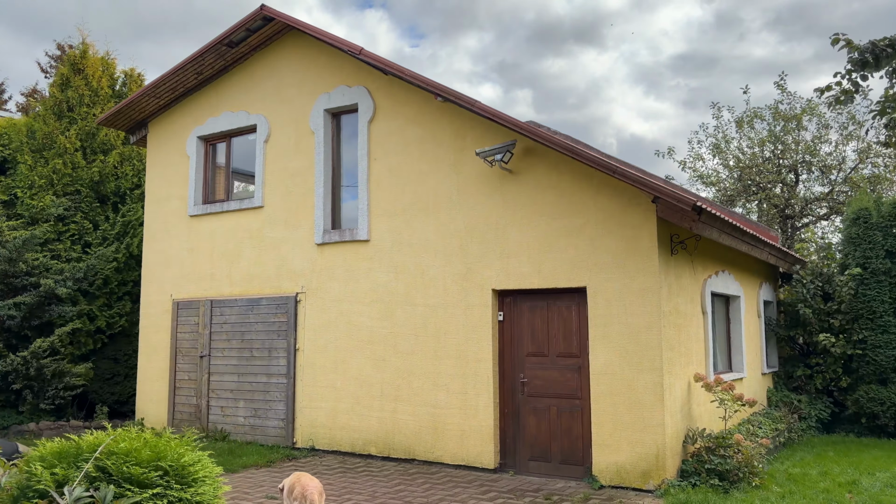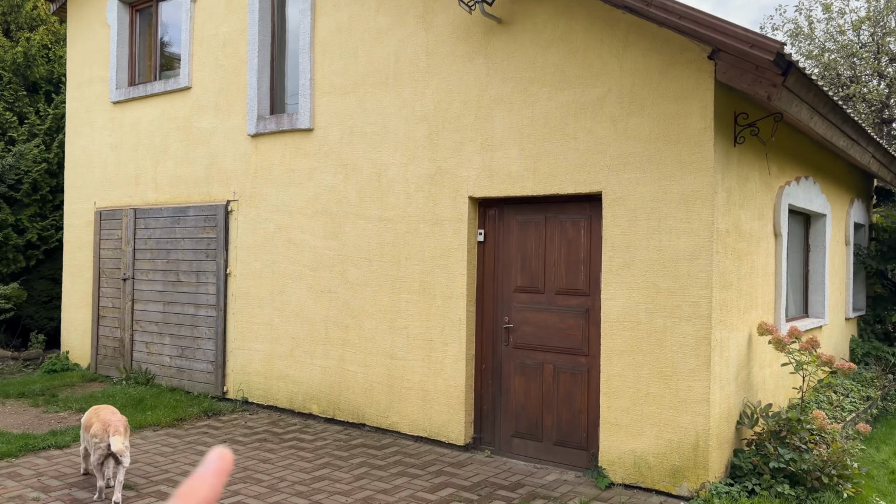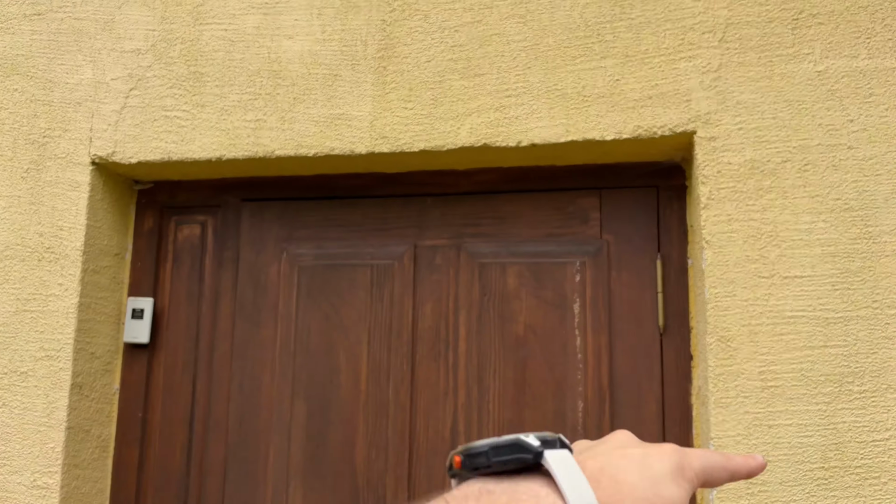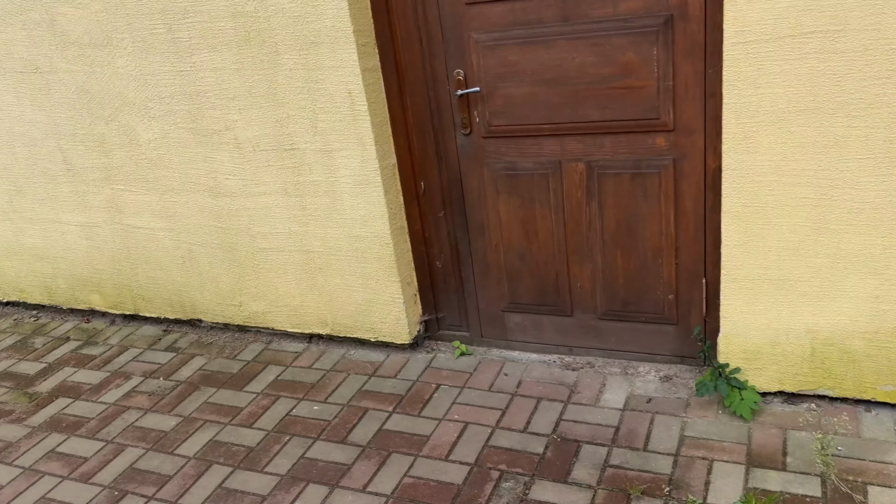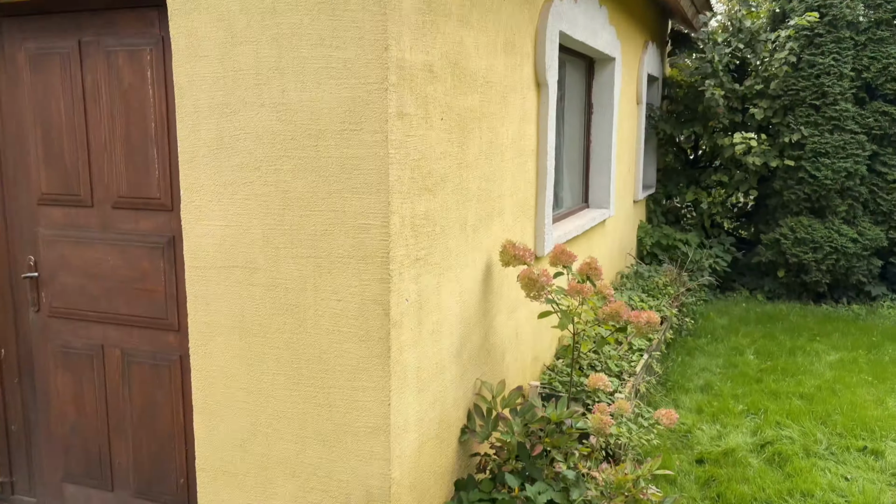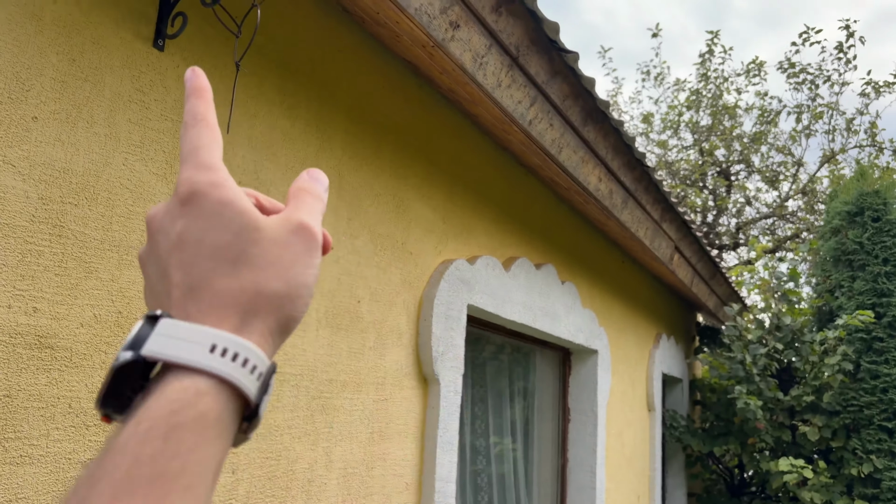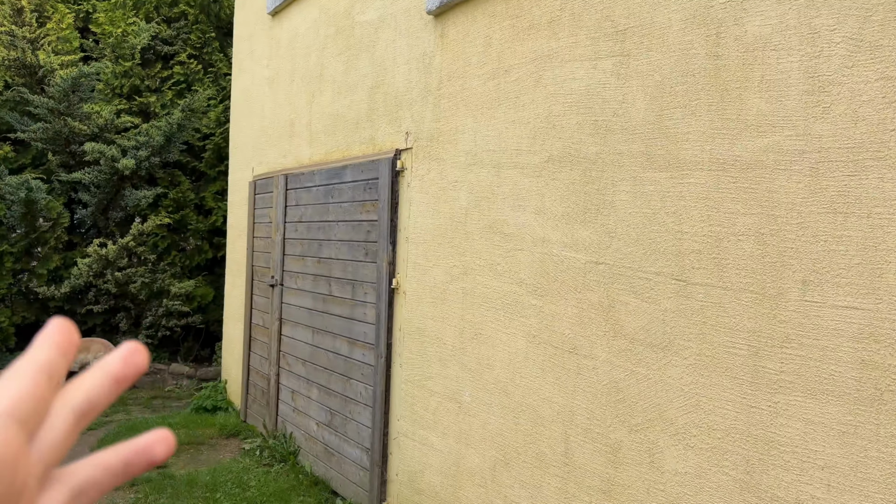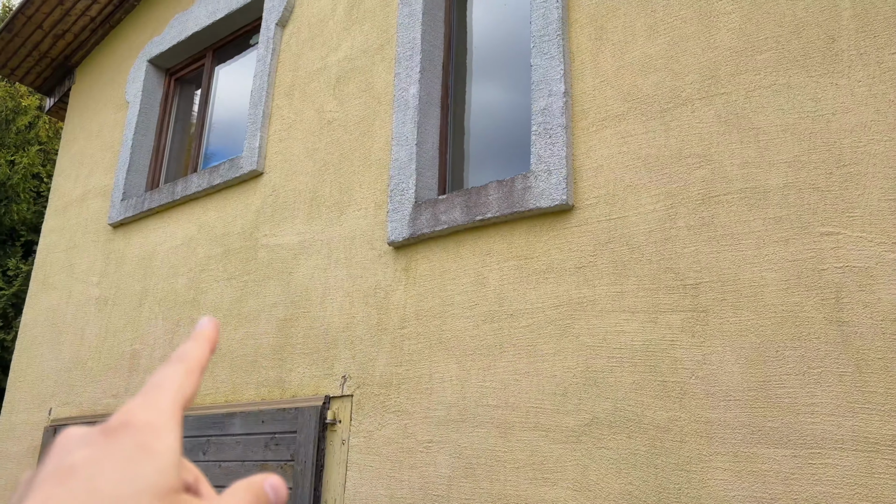Next let me show you what I was able to find when I used this thermal camera last night on my house. First I found I have huge problems with the doors. Also I need to insulate the foundation of the home, as it's leaking heat like crazy. Also underneath there, complete mess. My garage doors again need huge work, and also the windows. So let me show you how it looks.